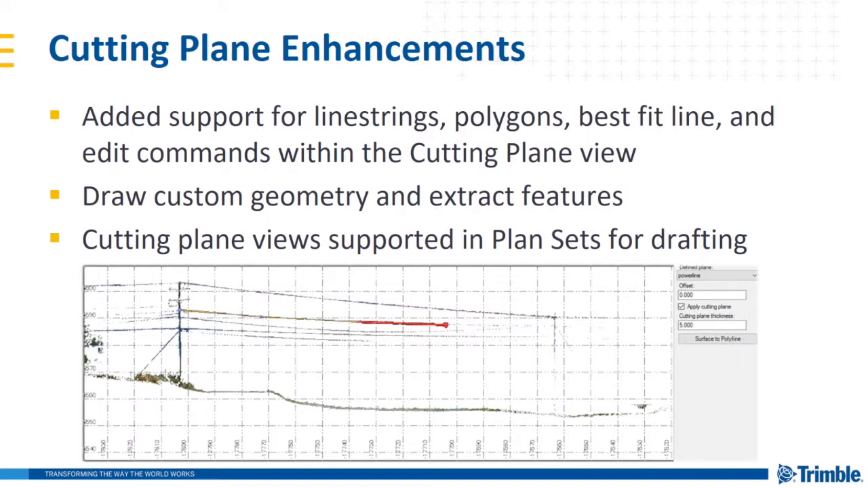In addition to the creation of custom, user-defined geometry, we've also added support for line editing and transform commands, very commonly found in the Edit tab of TBC.